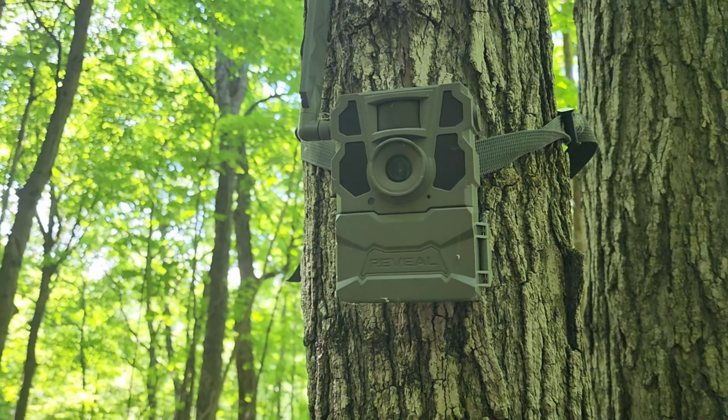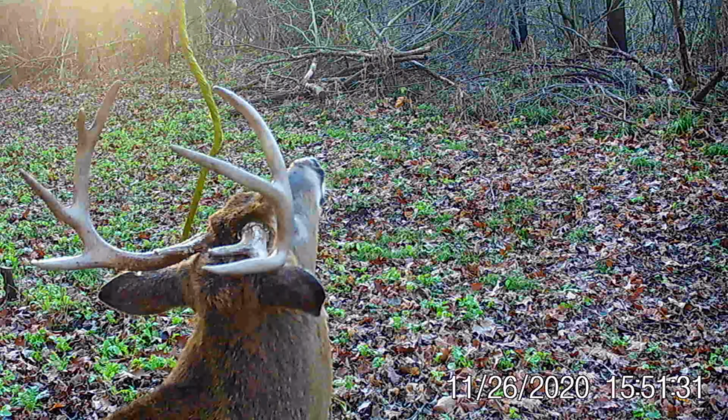And if I know the area and I know where they were last fall based on rubs, scrapes, and visual sightings, well, I'm going to go ahead and, late July, early August, I'm going to put cameras in there. Probably not going to catch a lot of velvet bucks in there early, especially like late September.